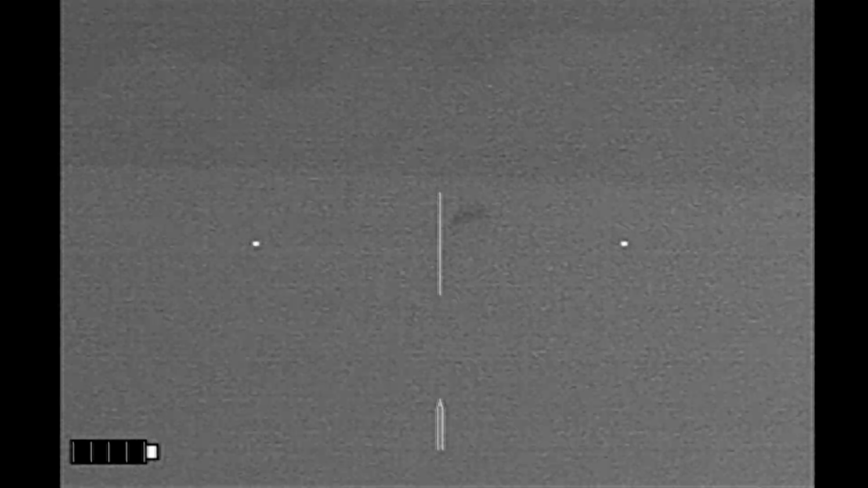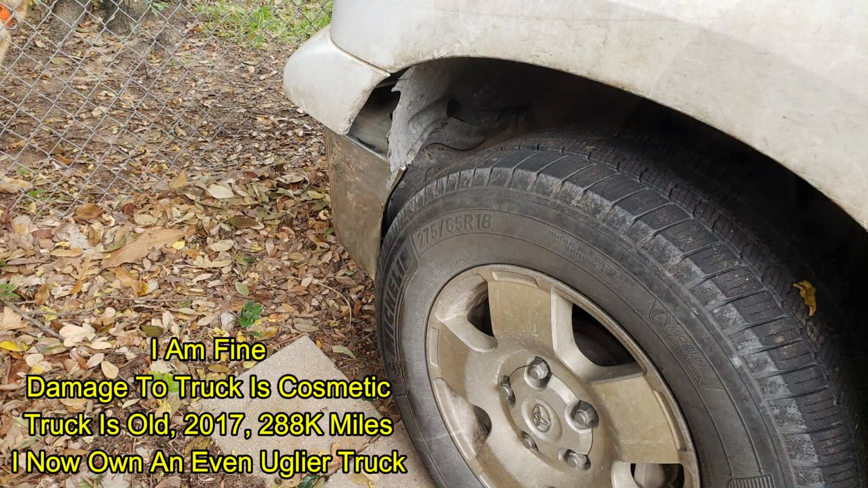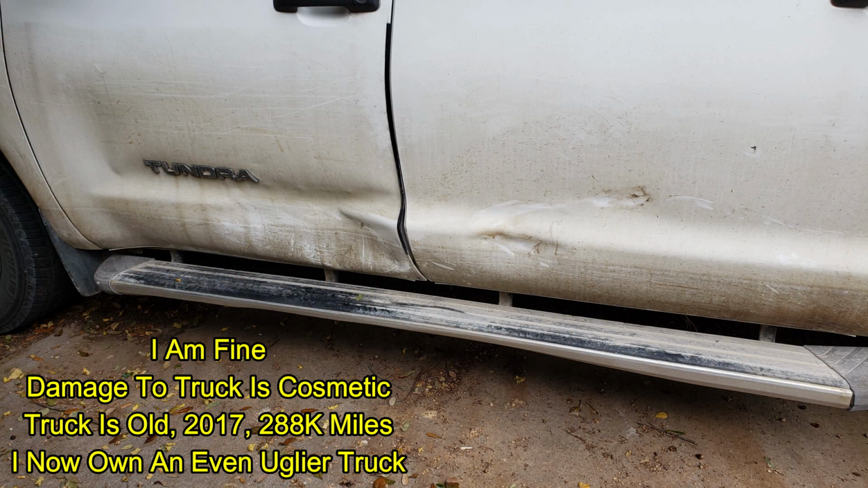And despite that being the last hunt of the night for me, the excitement was not over, because on the way home at 75 miles an hour, I struck a deer on the highway, hitting its head with my left front bumper, driving the bumper into the tire, which I was able to pull out with a breaker bar, and the deer came around and slammed the side of my truck, damaging both doors. Boy, I wish 2020 would hurry up and end.